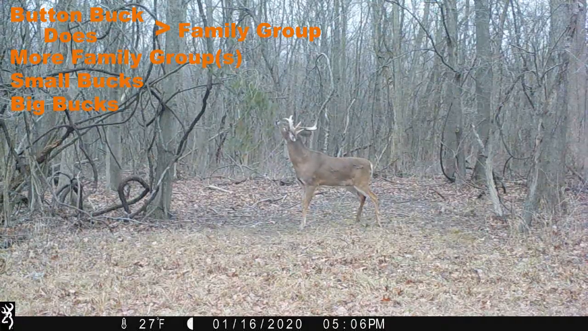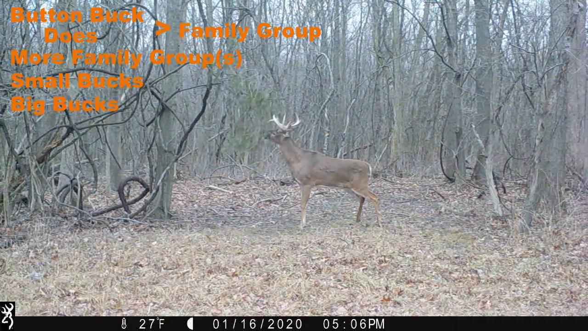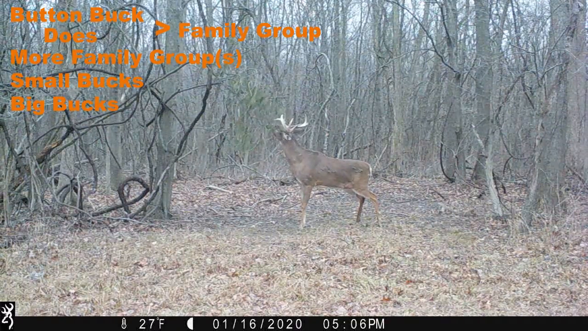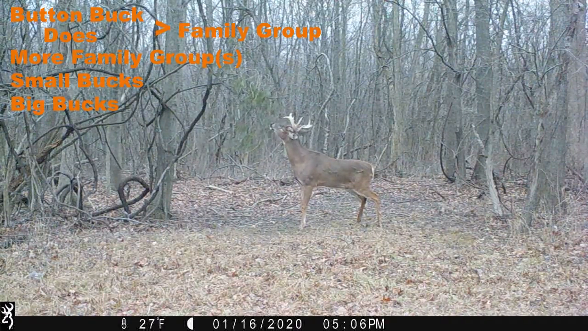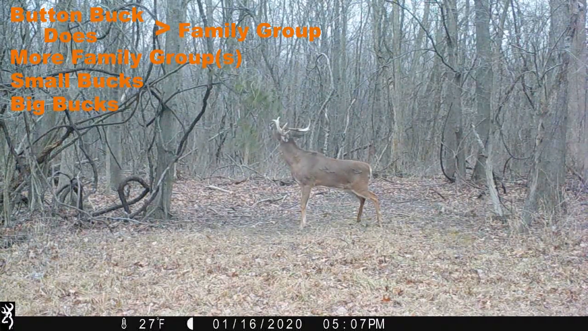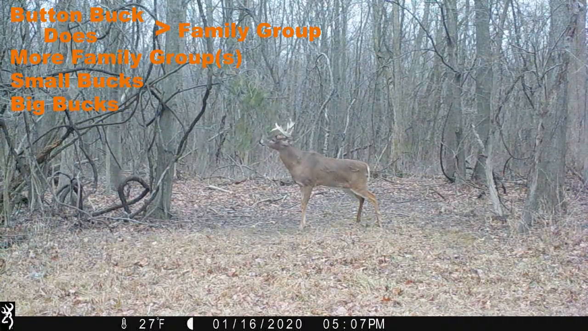So this is why if you're looking to shoot a doe, you want to pay very close attention to that first deer. That might be a button buck. If you're looking for a buck, you got to pay attention to when those does start coming through. The bucks are going to be after that. And if you're looking for a buck like this, a big mature buck, he's generally going to be one of the last ones moving into that feeding area.